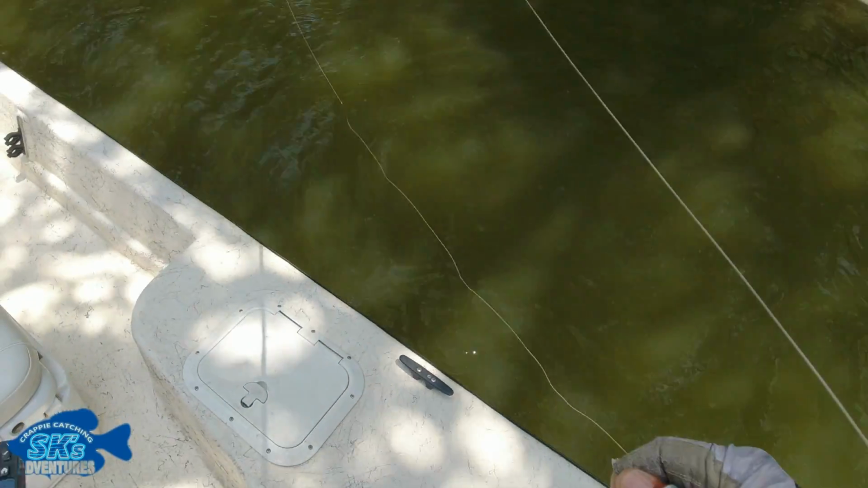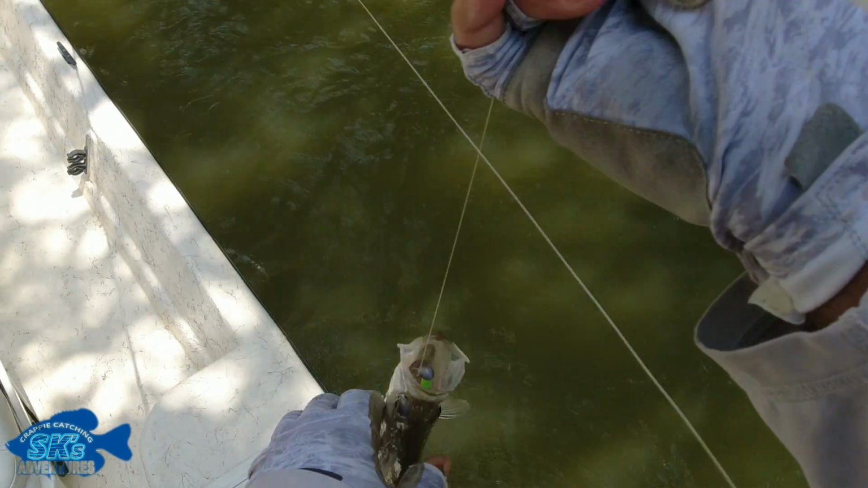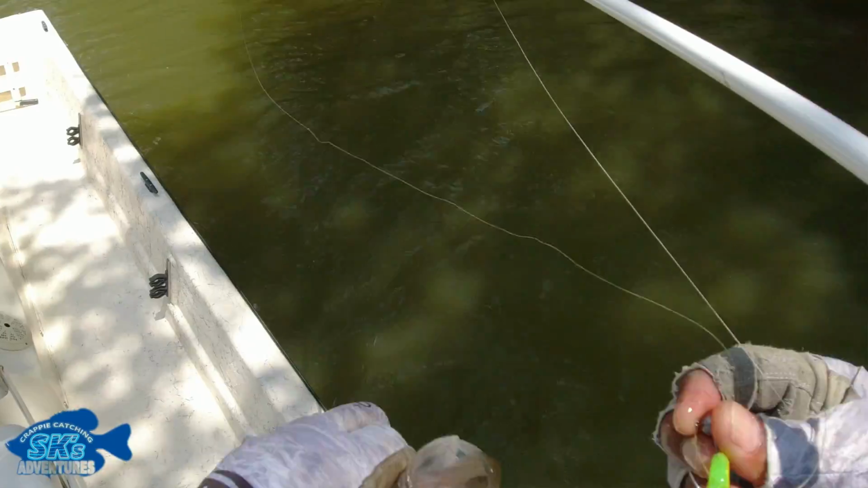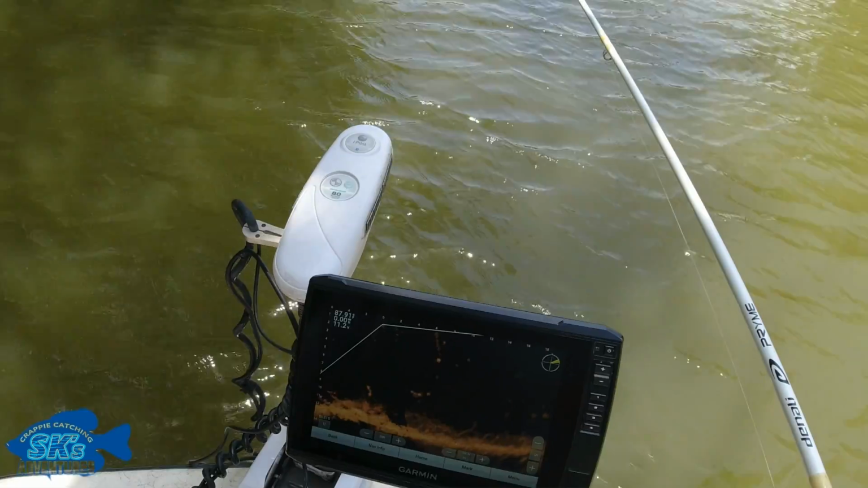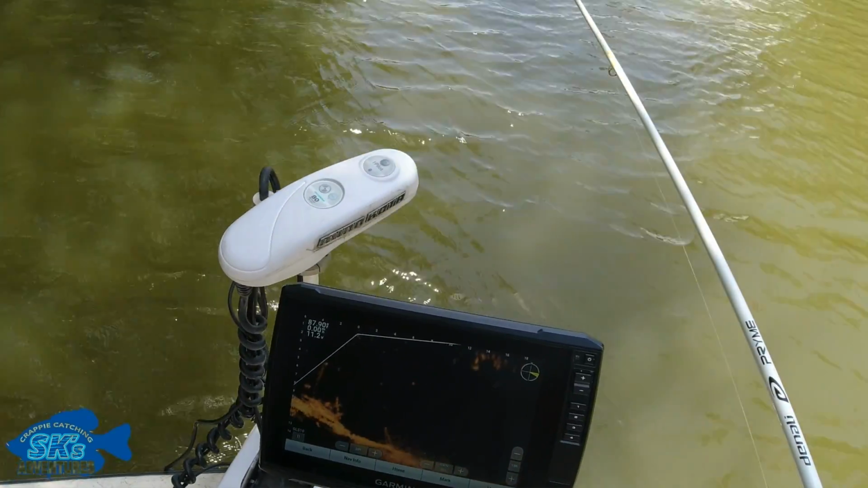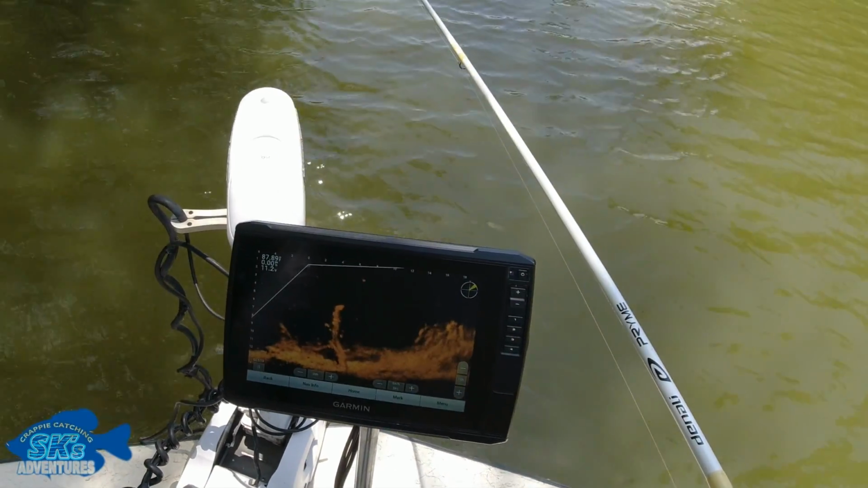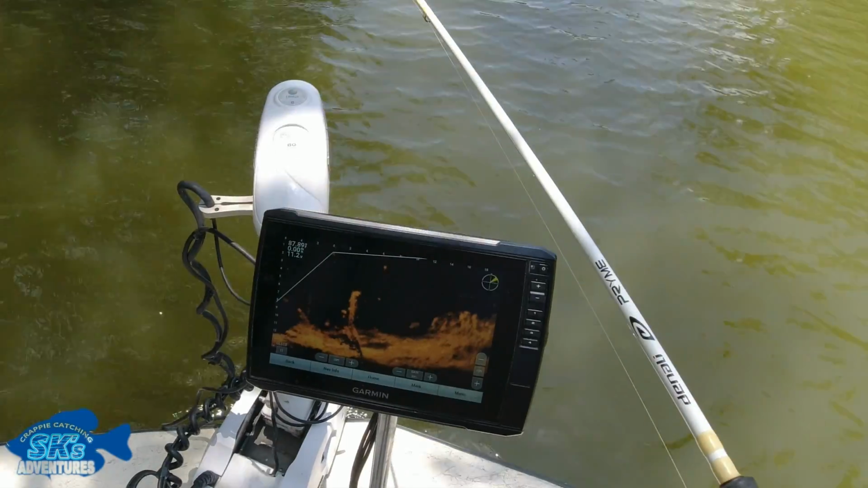But these are just simple settings, and let me say this. I've been saying this for years. Even on side imaging, even on down imaging, even on 2D, all sonar requires some adjusting. It's not a put settings in it and forget it.